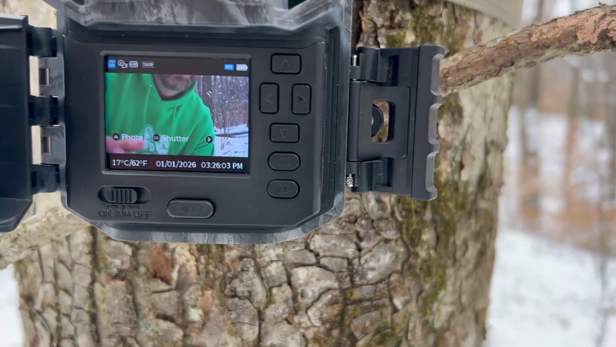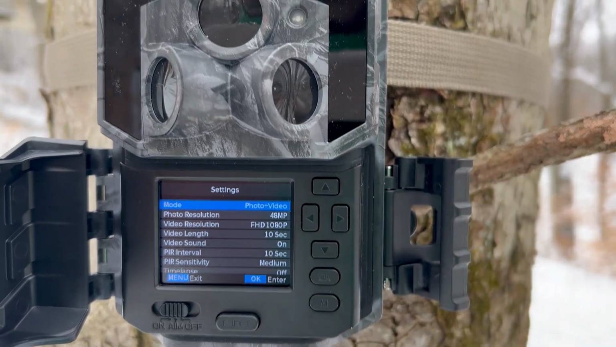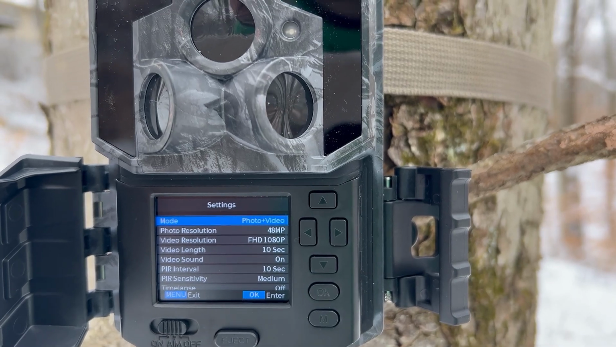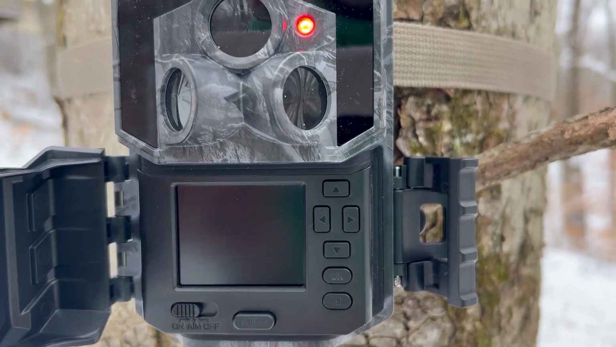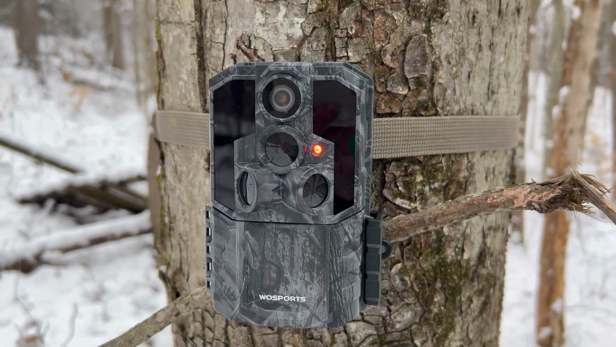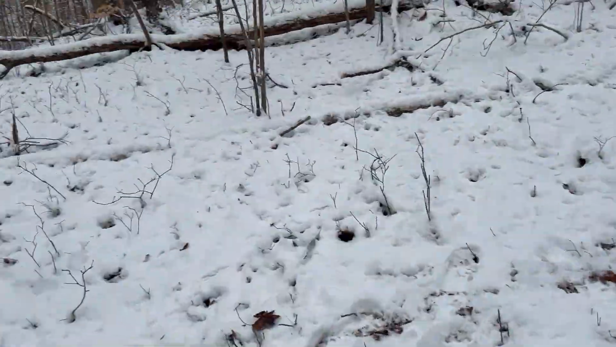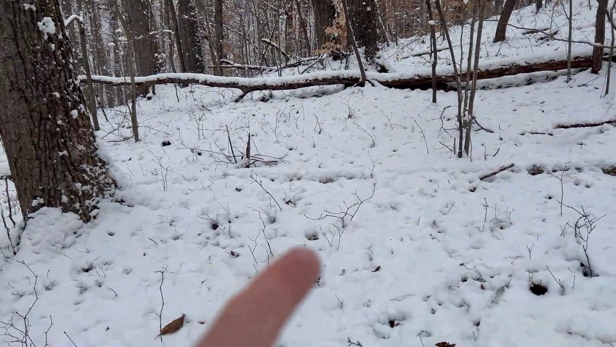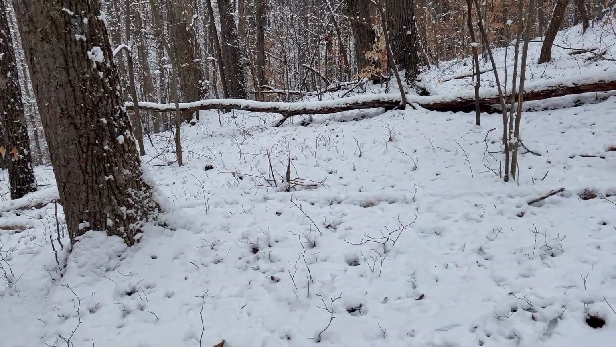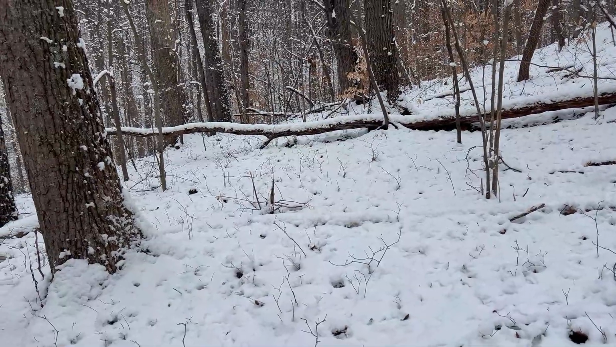All right, so let's go into the menu settings. See, we got it on photo and video. You see all the settings we got it set on. So now all we're gonna do is get it switched over to here. It's blinking. And now it's ready to go. We're gonna get some corn thrown out in here. And hopefully we get some deer. See what else we get. There's a bunch of squirrels, so it's hard to tell what kind of videos we'll get, but stay tuned.